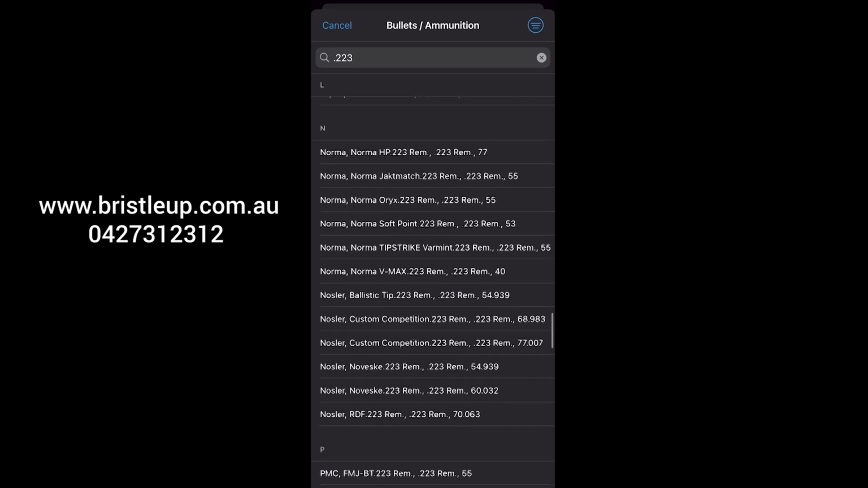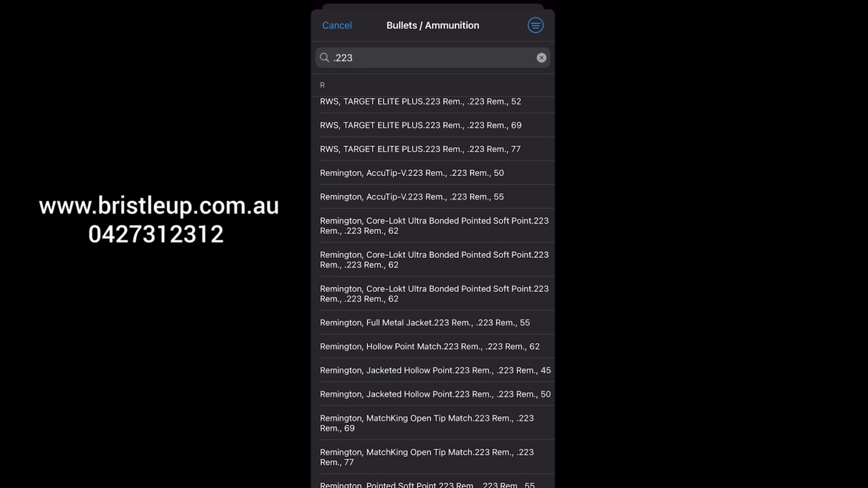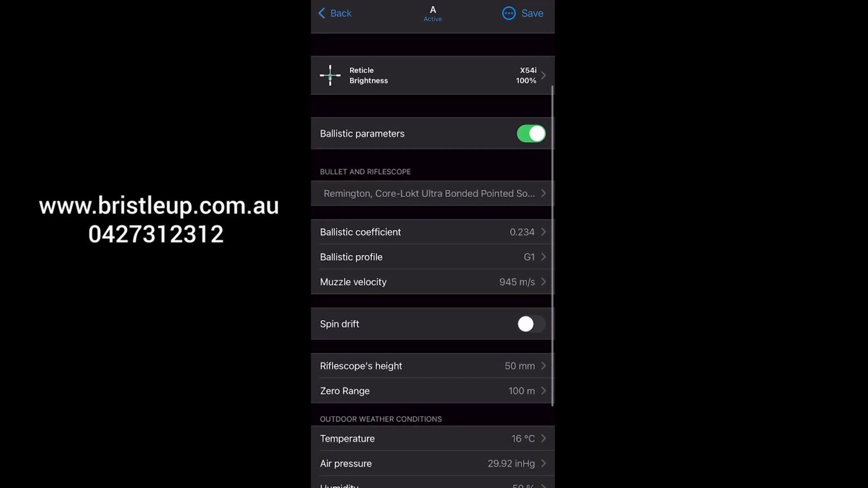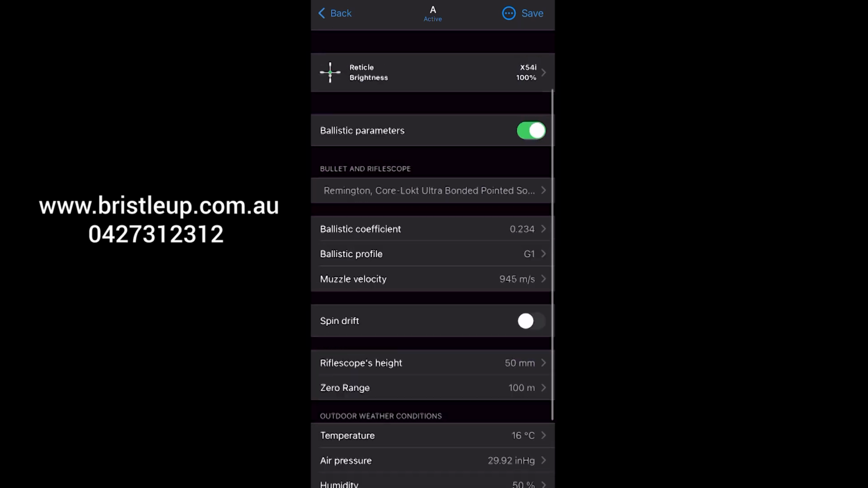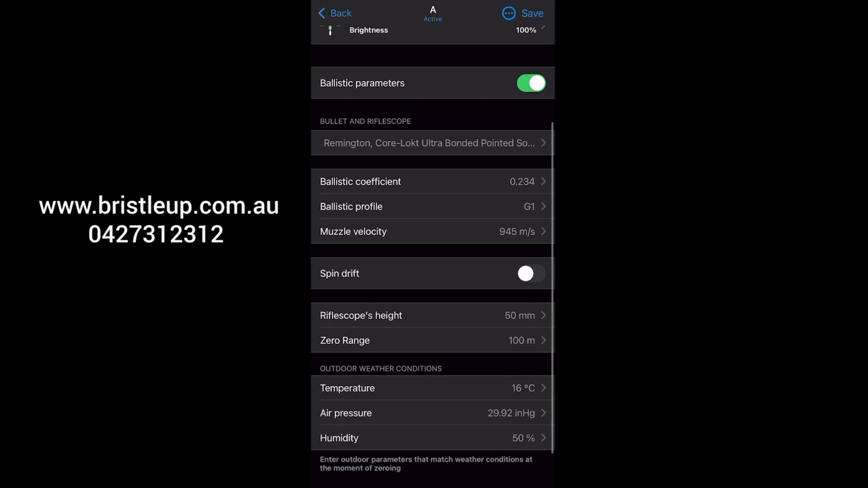So for example, let's just say I was using Remington 223 ammunition here. Say it was a Core-Lokt Ultra Bonded soft point. We could select that there and it would give us our ballistics coefficient, ballistics profile and muzzle velocity on that ammunition. Now sometimes the ballistics information will be on your ammunition box. Other times you'll have to find it in the ballistics app here. Worst case you might have to Google it. But regardless, once you get your general ballistics information for your ammunition, still a good idea to do your own muzzle velocity checks with a chronograph.